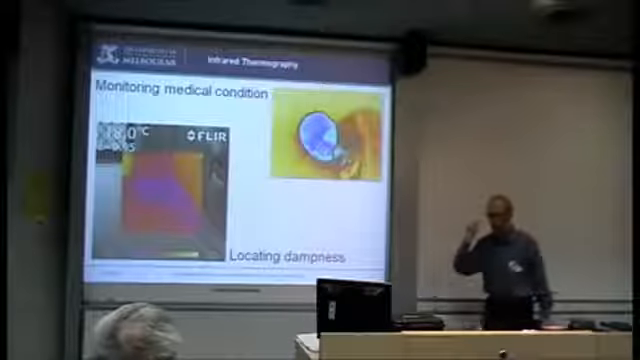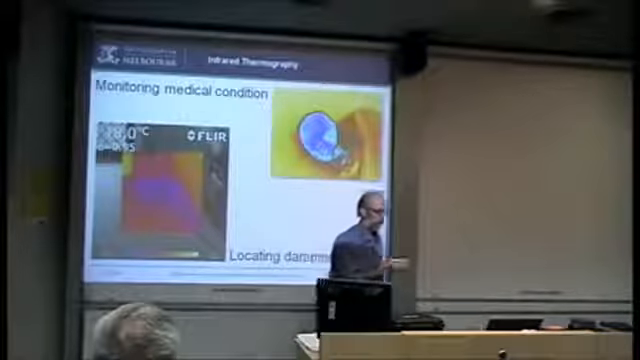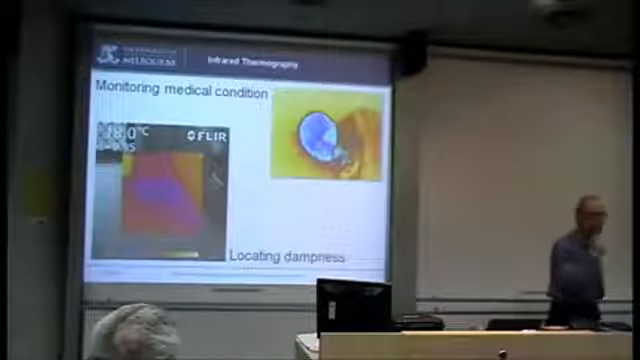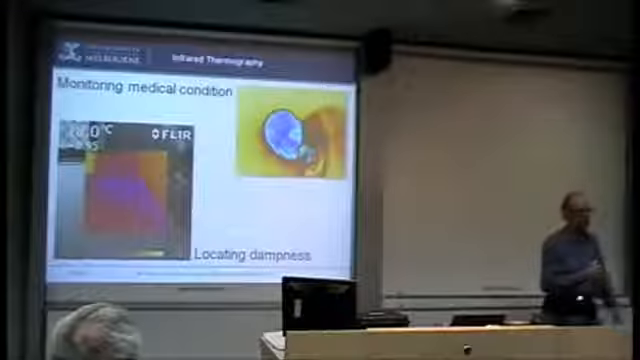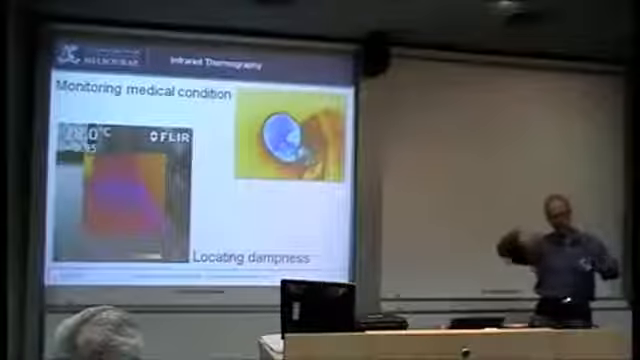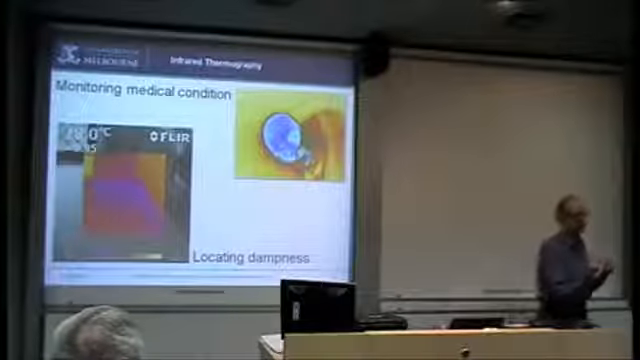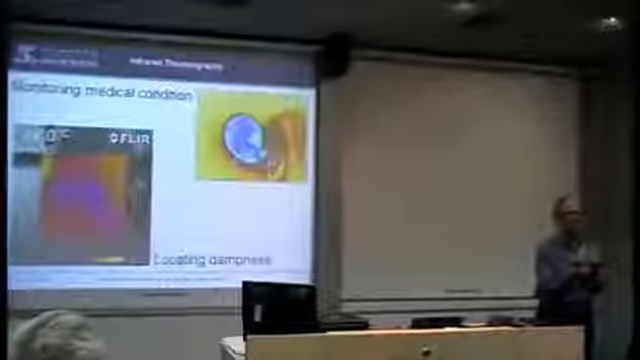Different surfaces, even at the same temperature, will emit a different amount of radiation. So you will get what is technically termed the apparent temperature. You'll get an apparent temperature difference even when there may not be one.